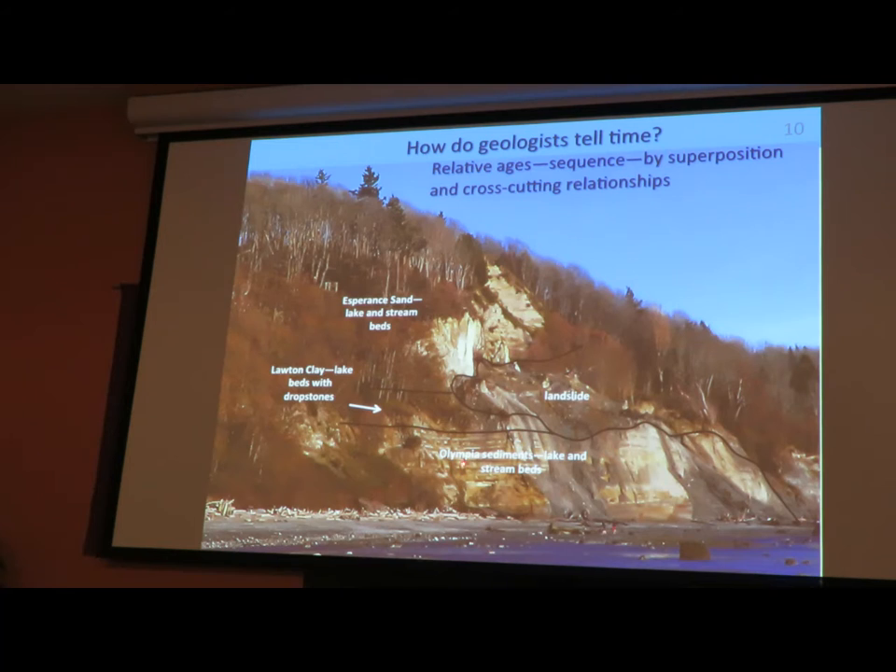We can see a landscape with shallow lakes and streams, overlain by a deeper lake that had icebergs floating in it that made drop stones, overlain by a stream delta that was very sandy. And then cutting across all of this is a landslide that's younger still. And so it's pretty straightforward to number them in their age. And that's the most robust measurement of age we have, is that superposition and cross-cutting relationships.